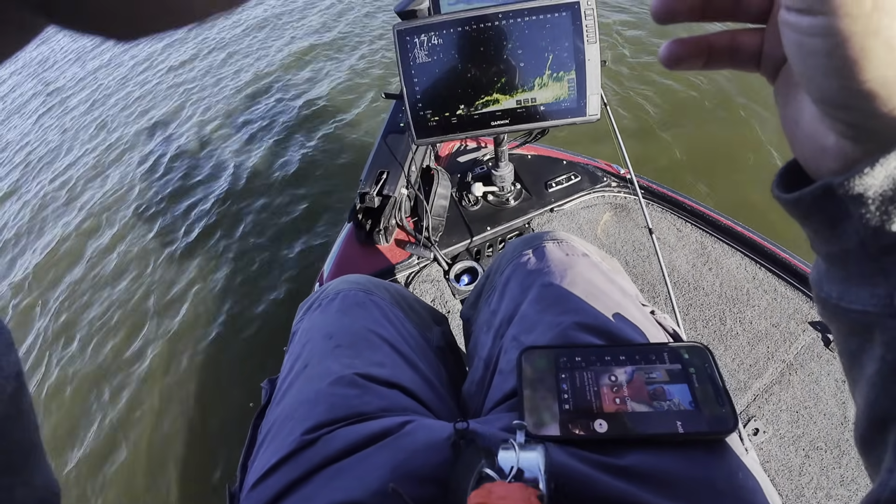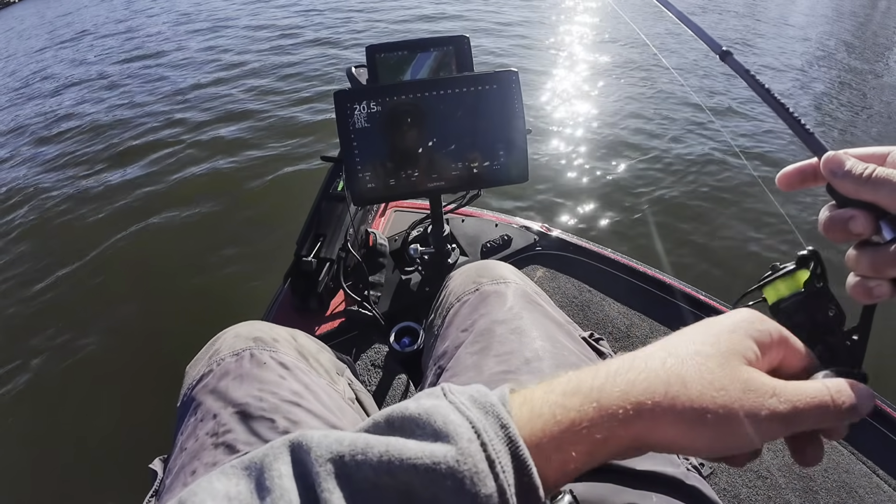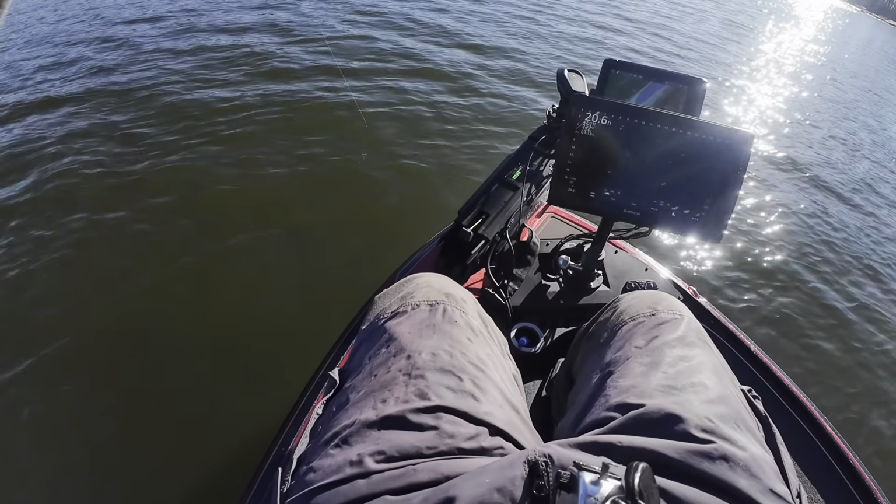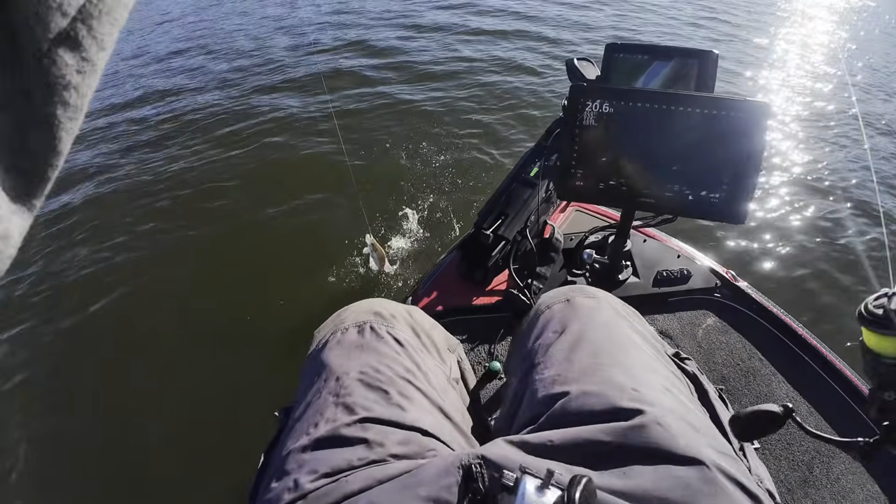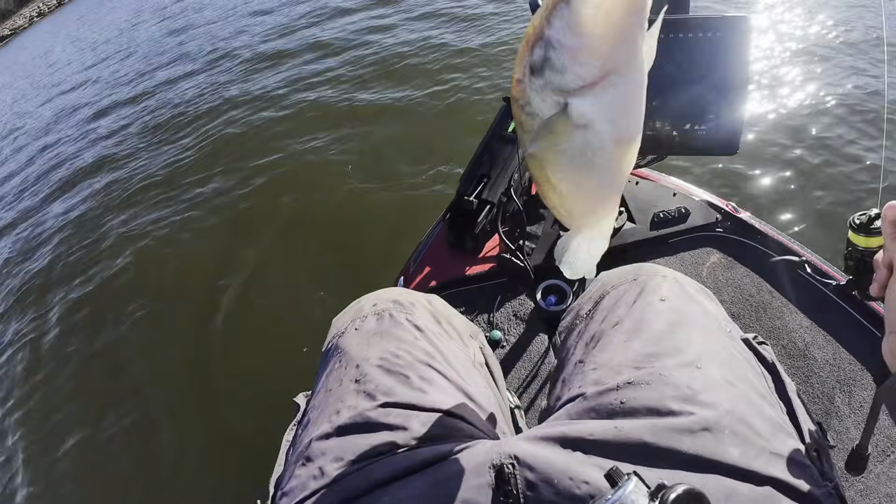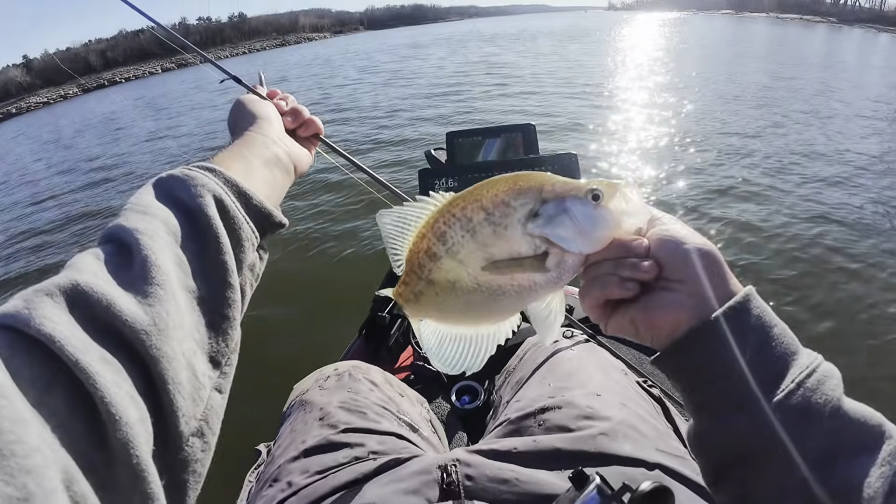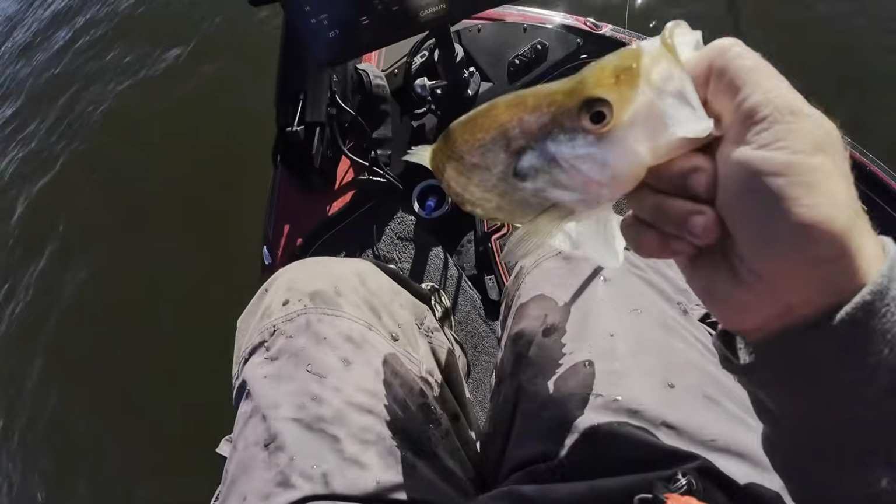Oh, fish on. Here he comes. Fish on. White crappie. There you go. Not a big one. Probably a 12-incher.